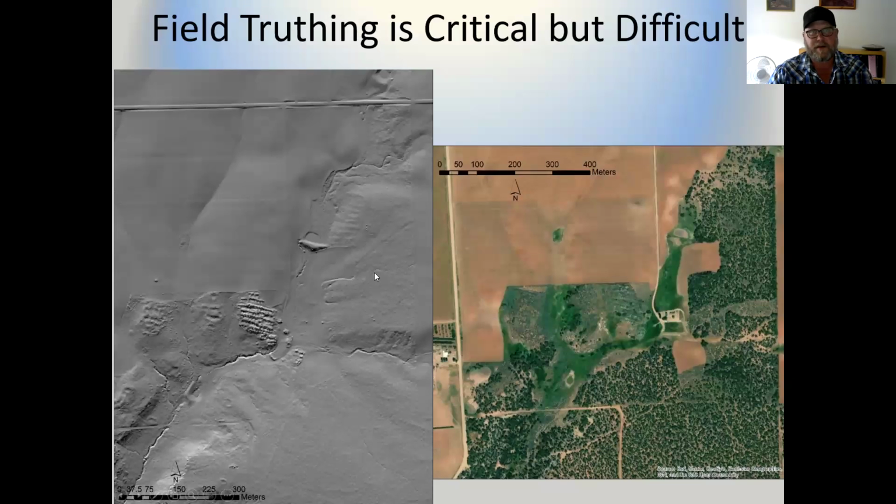Field truthing is critical for all of these features. You can't just look at it and say, well, that's obviously road. This linear segment out at the Hampton site could be an ancient road, or it could be a wagon trail. There's a good spring down here. So you actually need to get out on the landscape and look at these things.